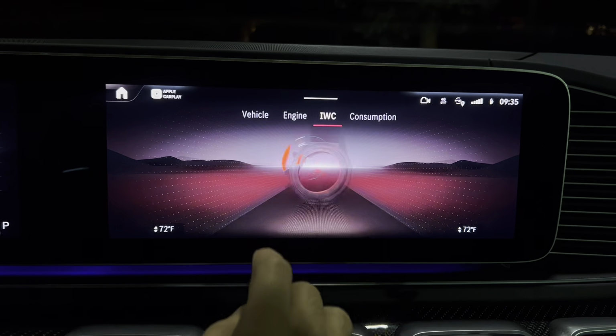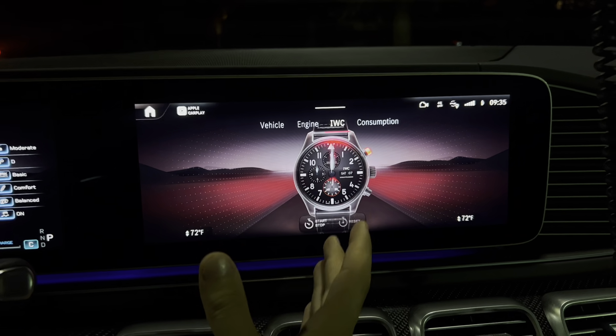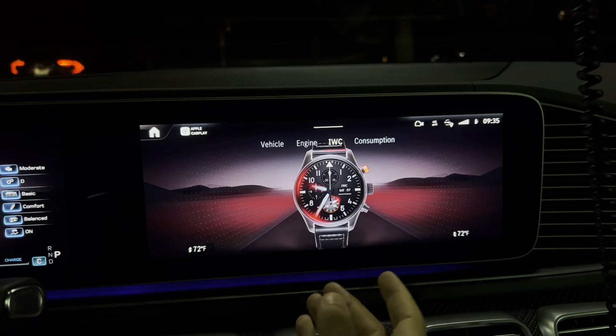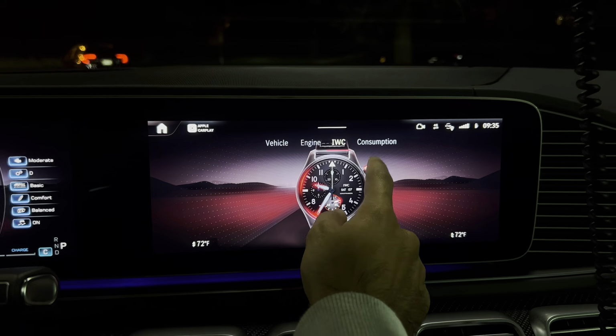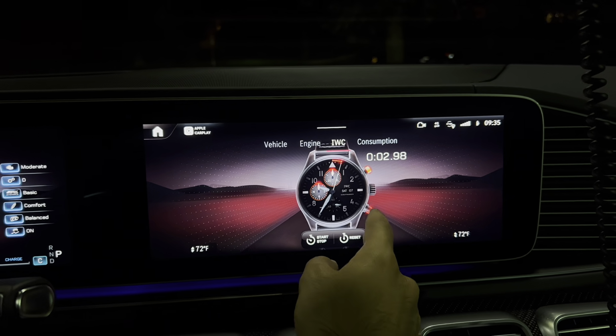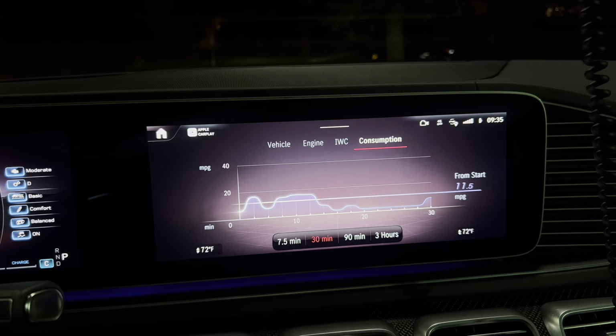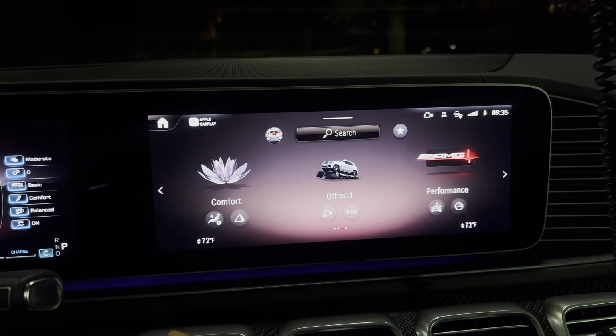All right. We also have the IWC watch. This is my favorite part. This is crazy. So, you know, you could use it as your standard watch, but you could also use it as a time watch. So you click that, start the timer. You could tap it to stop it, just like a real watch. Bottom button to restart. Which is pretty cool. The consumption page. Yeah. How much are you averaging?